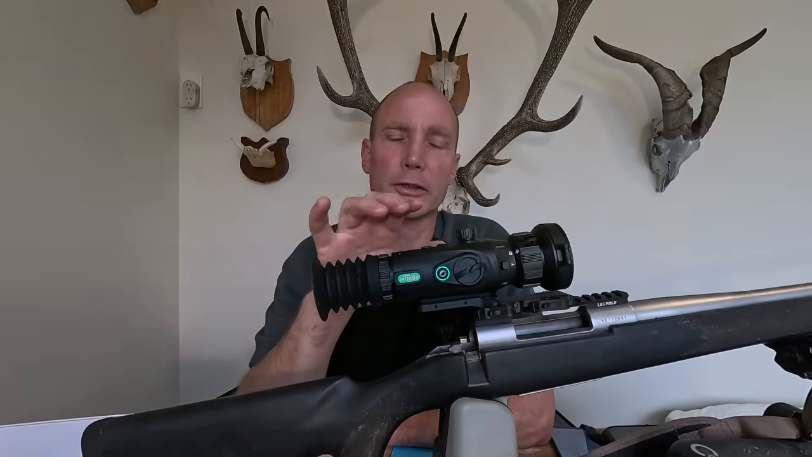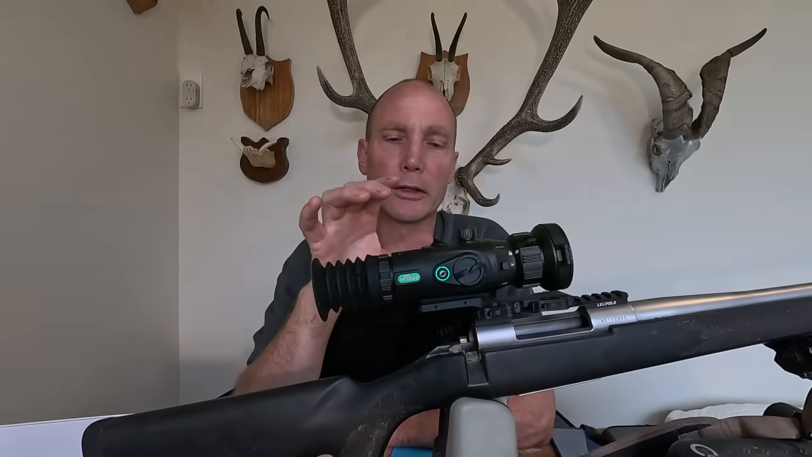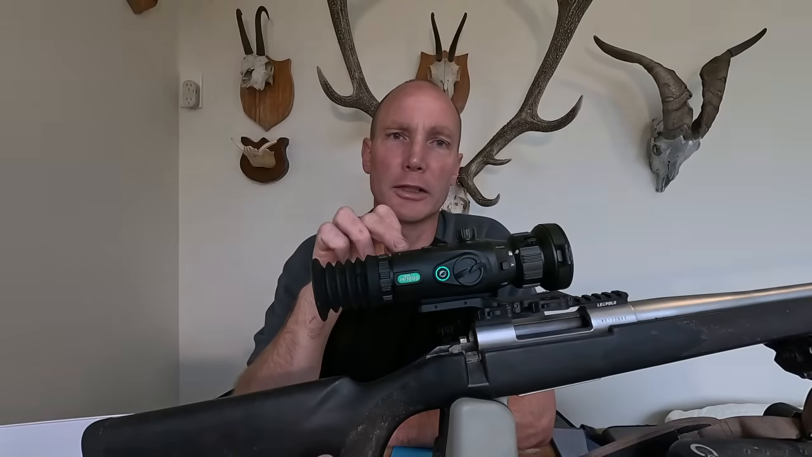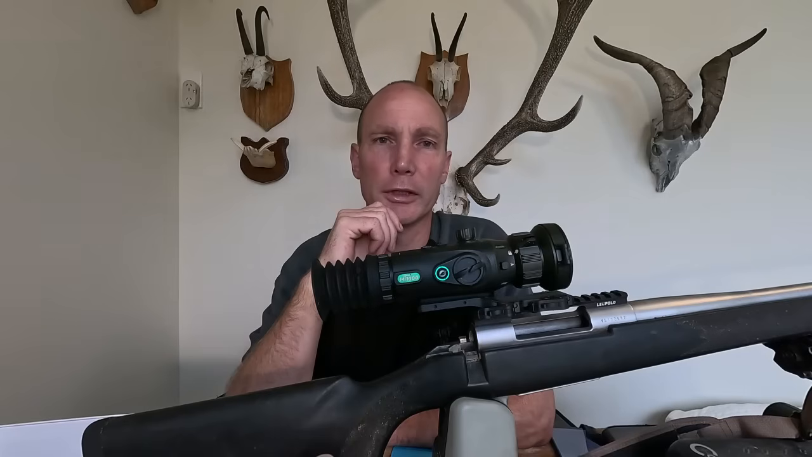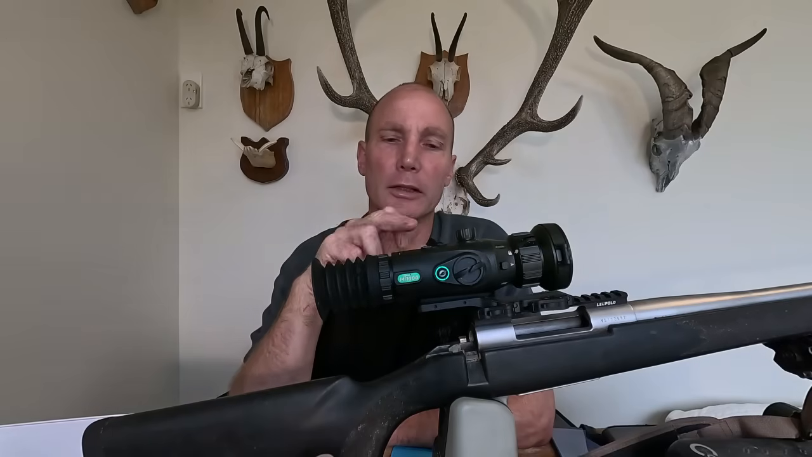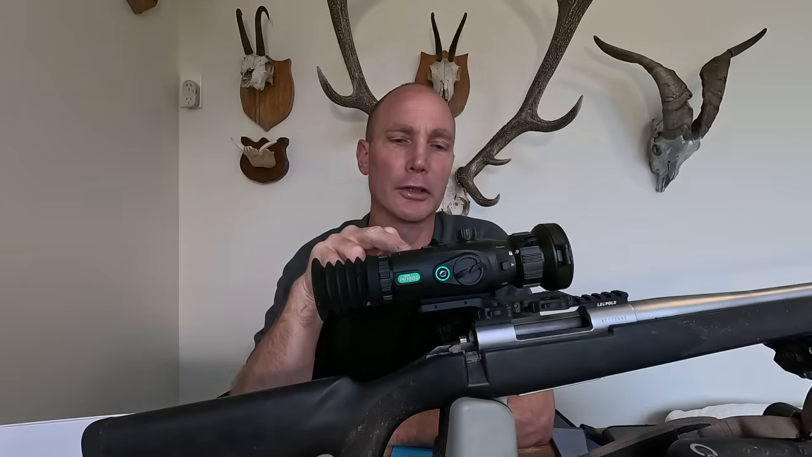Obviously it's got the record function, and you can take still photos with it. After I shot the deer, I can also play back through the scope. You play back your own footage. If you weren't too sure whether you hit something or not and you wanted to play it back, you can do that on the screen, which is very handy. It's a very handy feature.